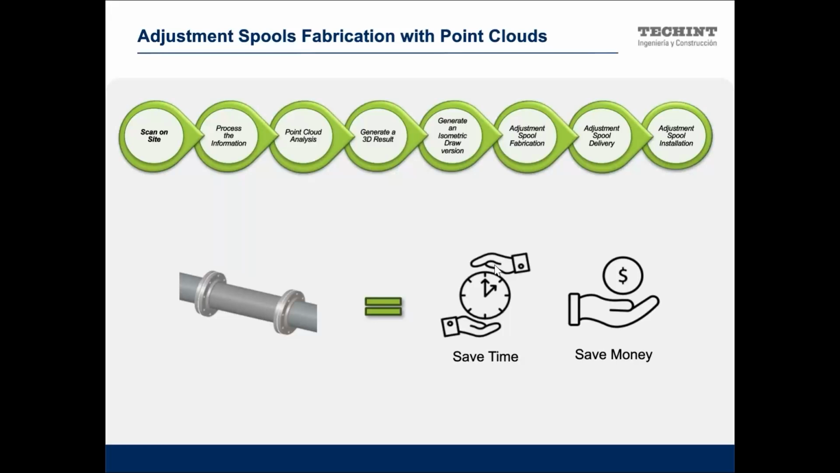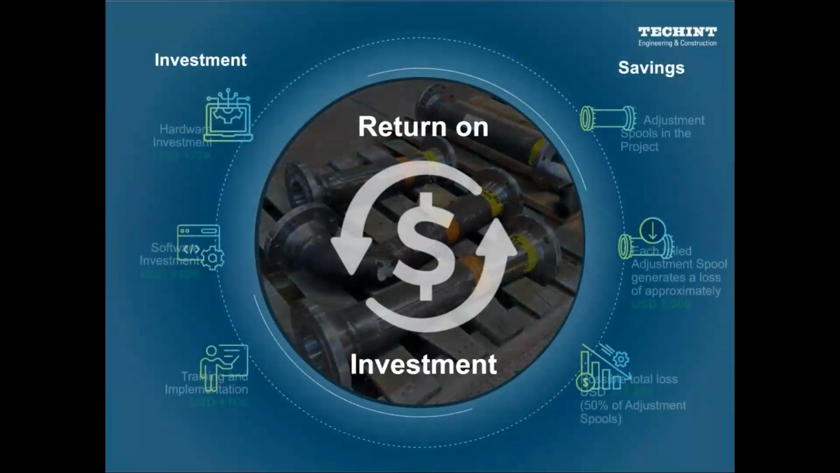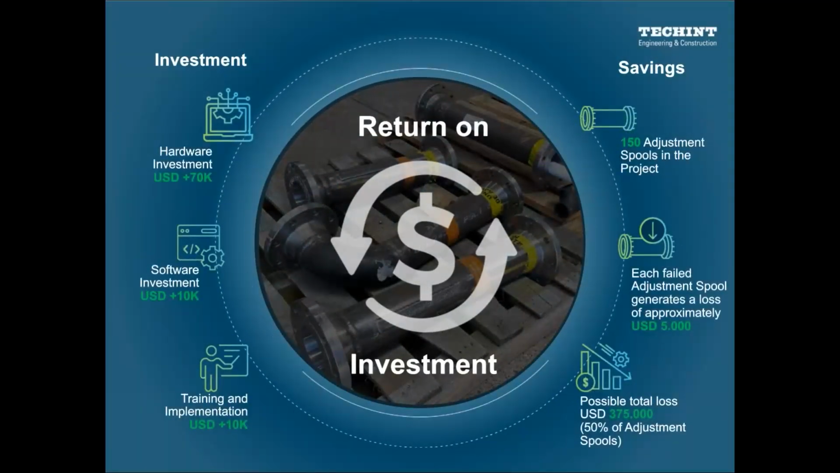Well, we obtain benefits that we can get: saving time and saving money, because we mitigate all the risk, all the possible errors that we can obtain with a possible wrong manual measurement taken in the site. So what happened here? We go to the return of investment.